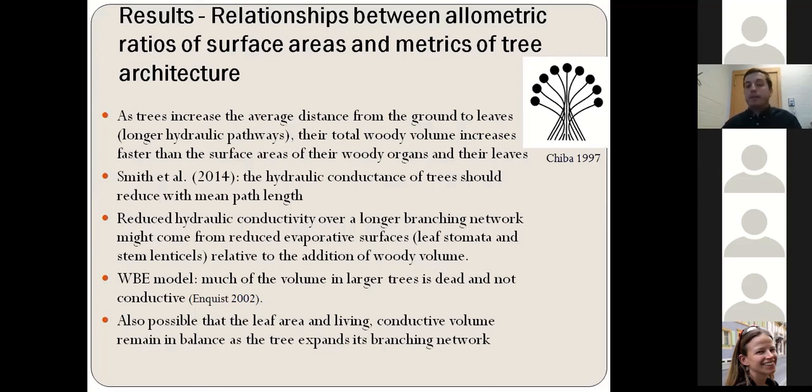And based on the methods that we have used here, using the terrestrial laser scanning, we are not able to differentiate between the dead and living woody volumes because the laser pulses cannot penetrate the woody material. Therefore, it might also be possible that the leaf area and living and conductive volumes remain in balance as the tree expands its branching network.